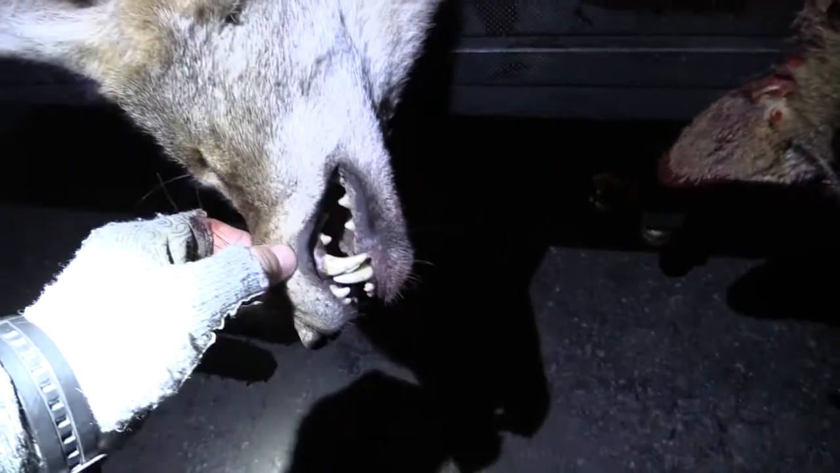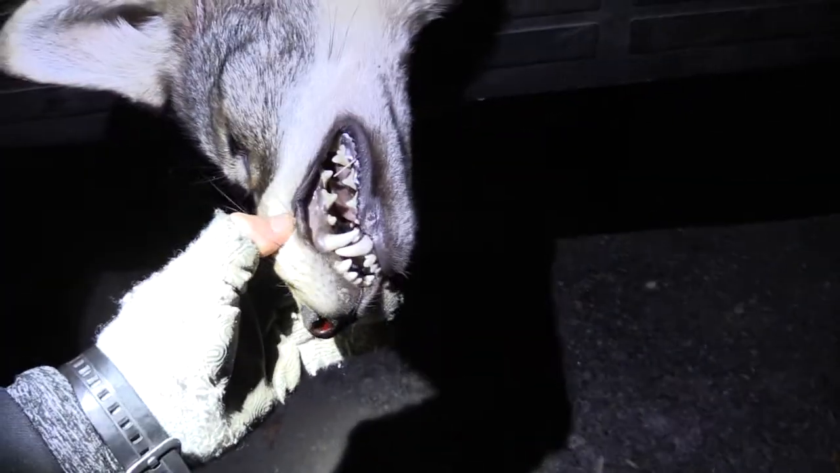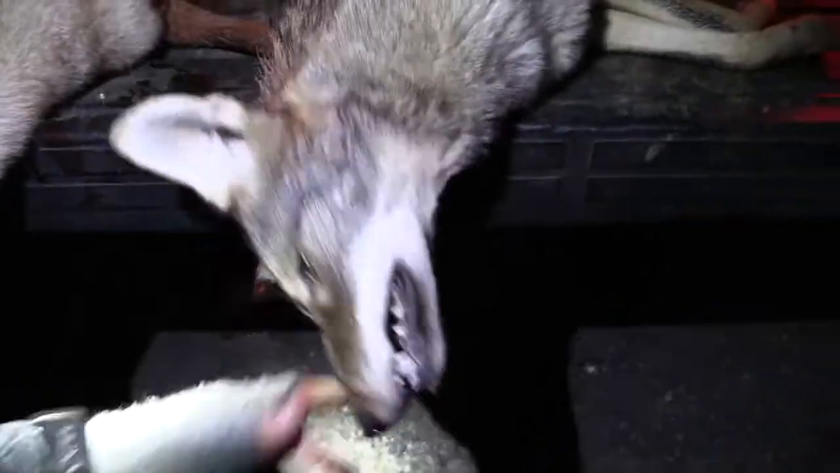But we got 2 in the back of the truck, 2 big males. That's the male that Guffey shot, just a big old giant joker. And this is the one that I lip squeaked in. So you gotta love whenever that happens.